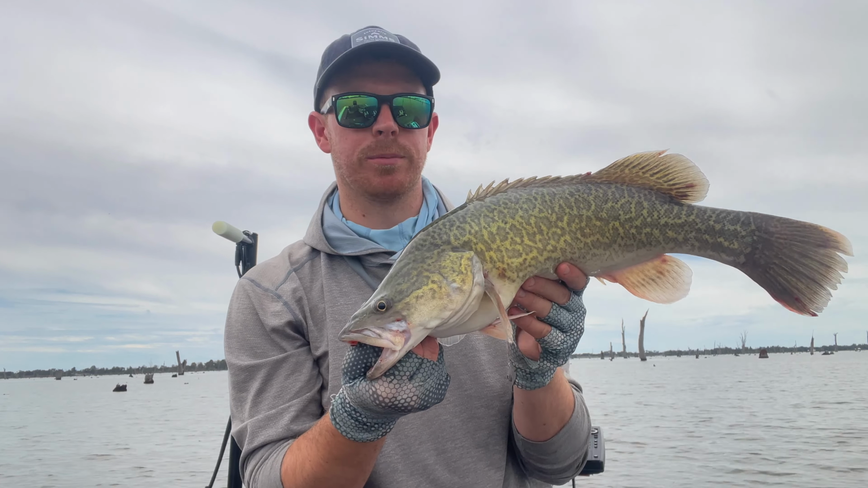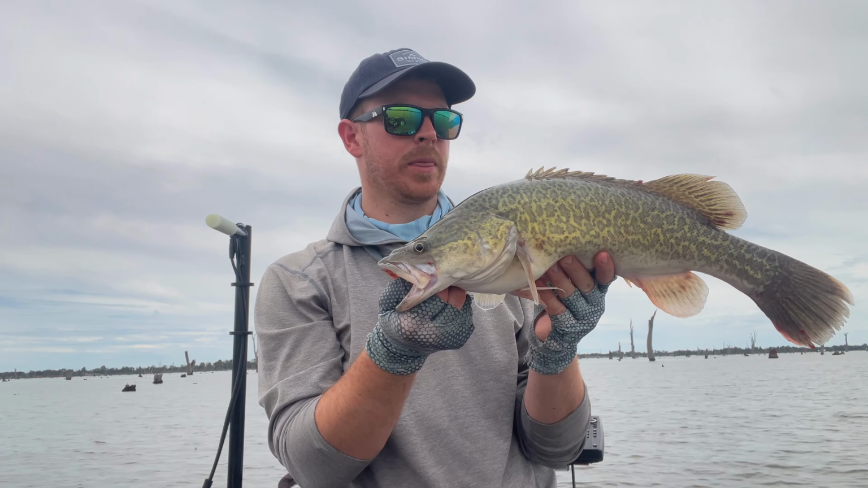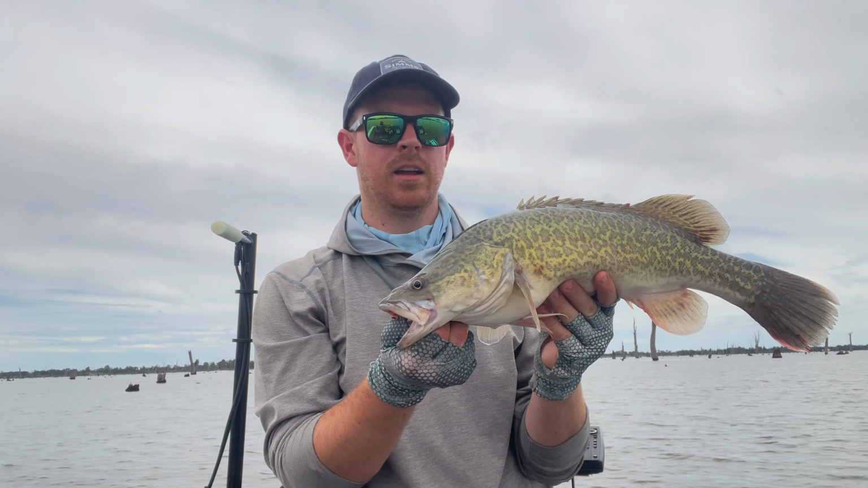Seen about 4 fish, a couple of big ones, and this little fella took a liking to the 9-inch Sicario on that Osprey harness again. Let's let him go.